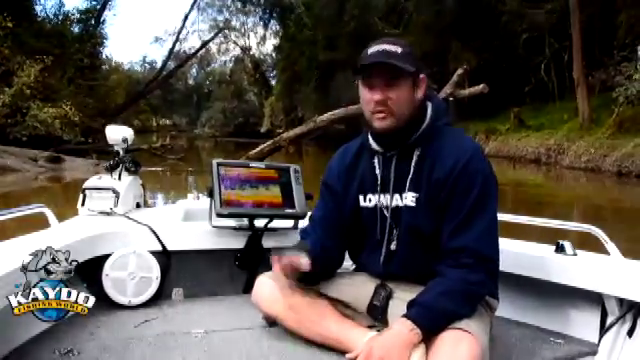Today we're out in the Hawkesbury River and it's blowing a little bit outside, so before we duck into one of the little creeks here to film a video for you guys. Today we're looking at structure scan, in particular side scan.